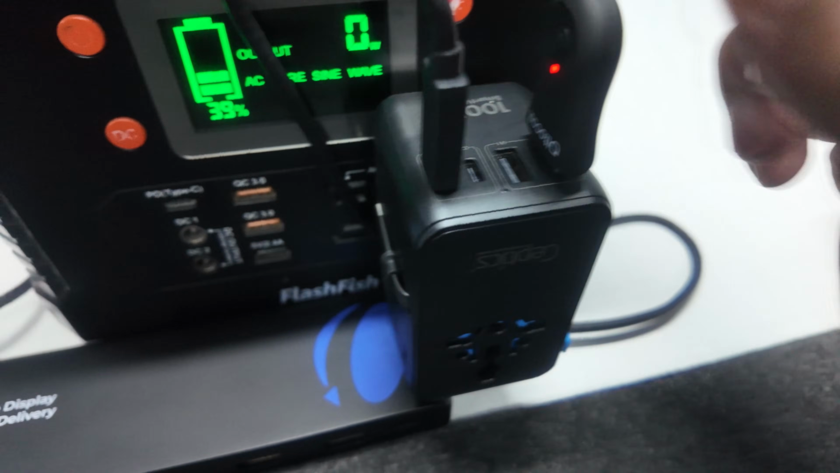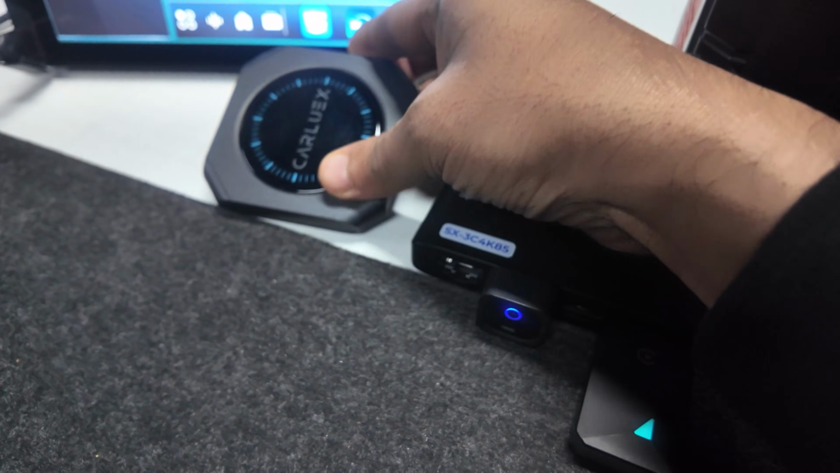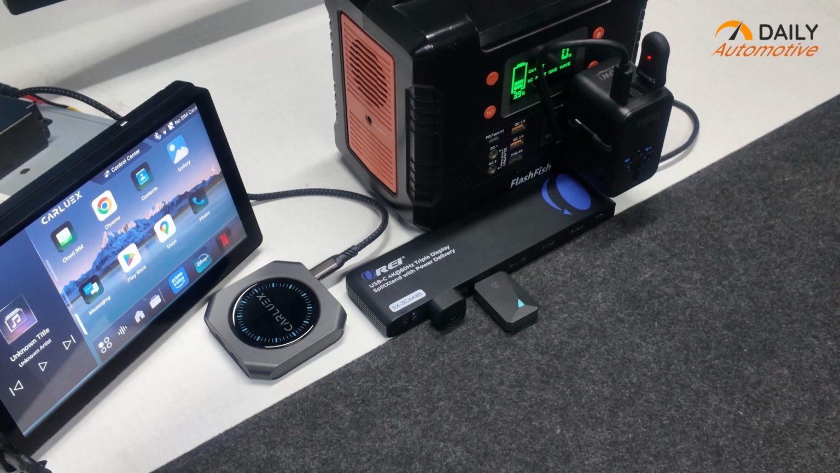So we decided to take a closer look at what's really going on beneath the surface, comparing how different adapters manage heat over time, rather than just how fast they connect.